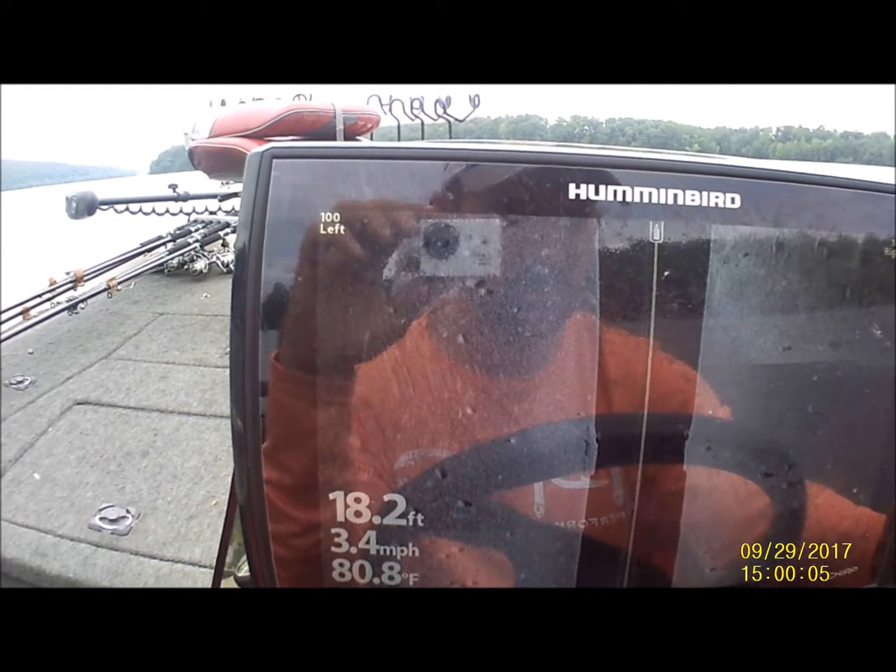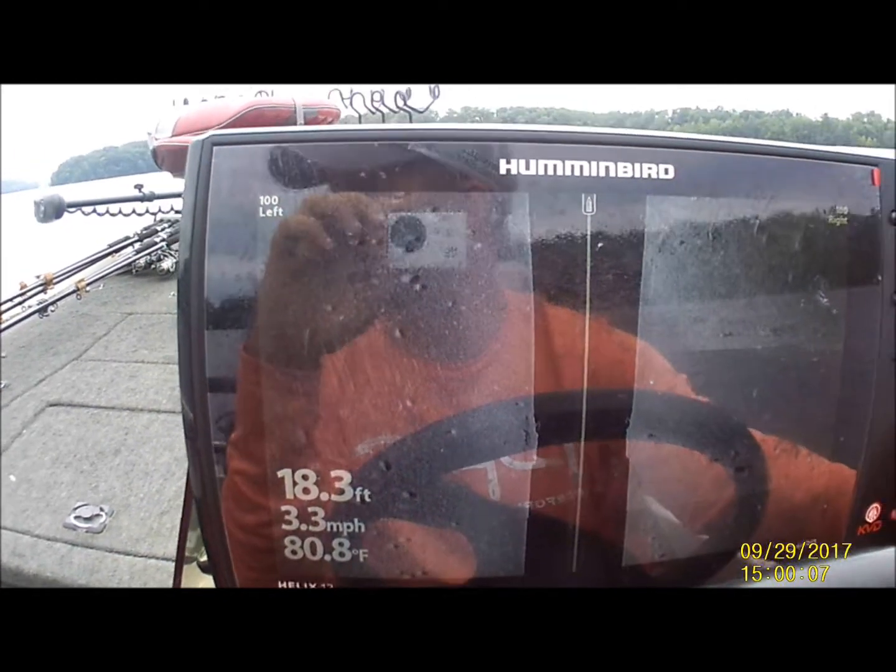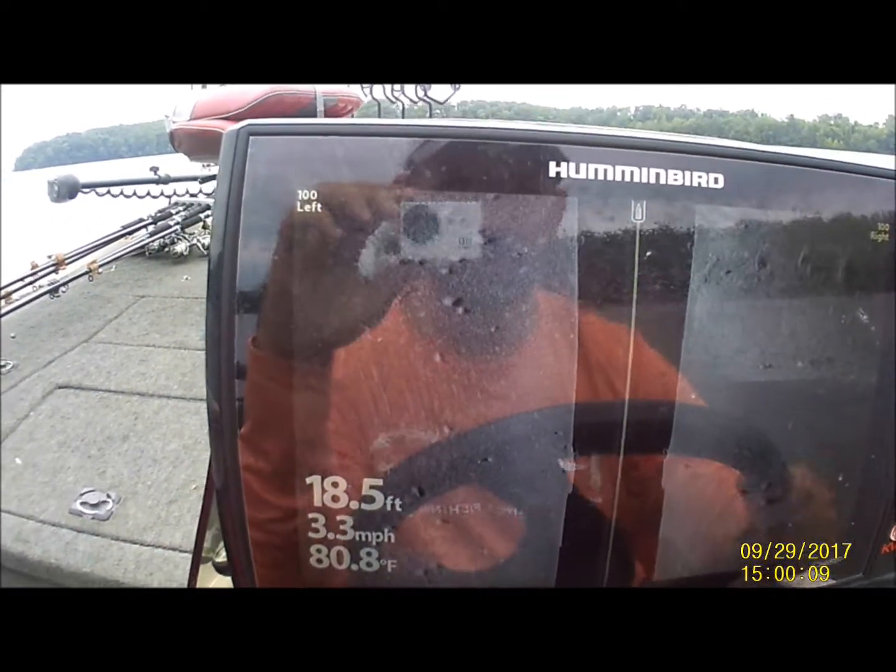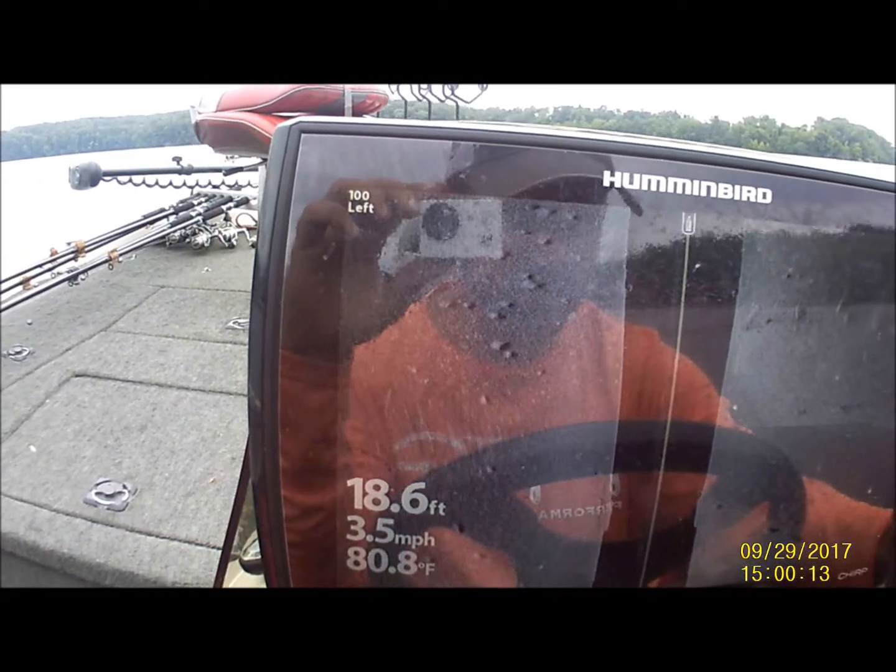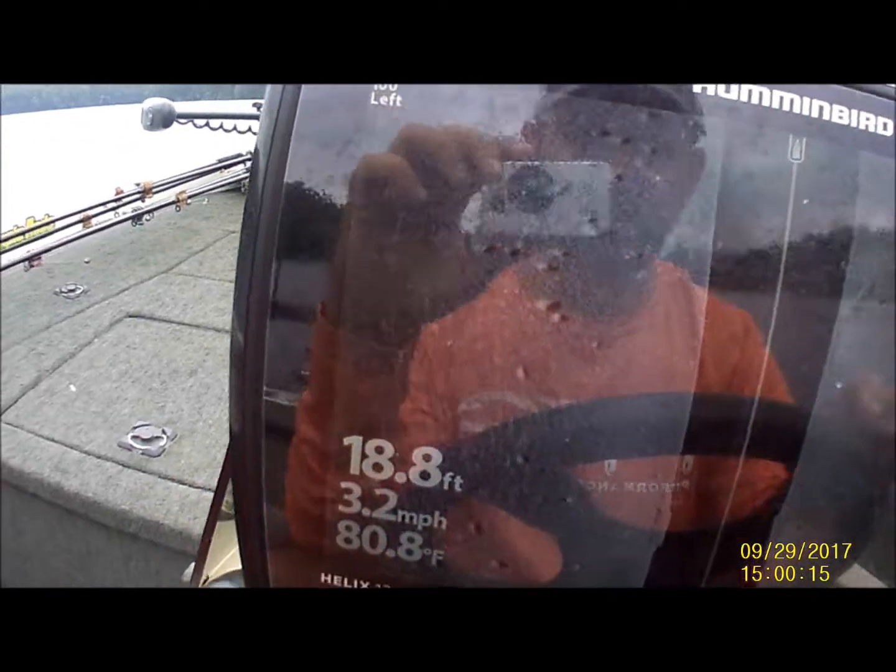Of course, it's not going to be easy. The water is clear, very clean. But we're going to idle around and see what we can do. And hopefully in a little bit, I'll show you some fish.